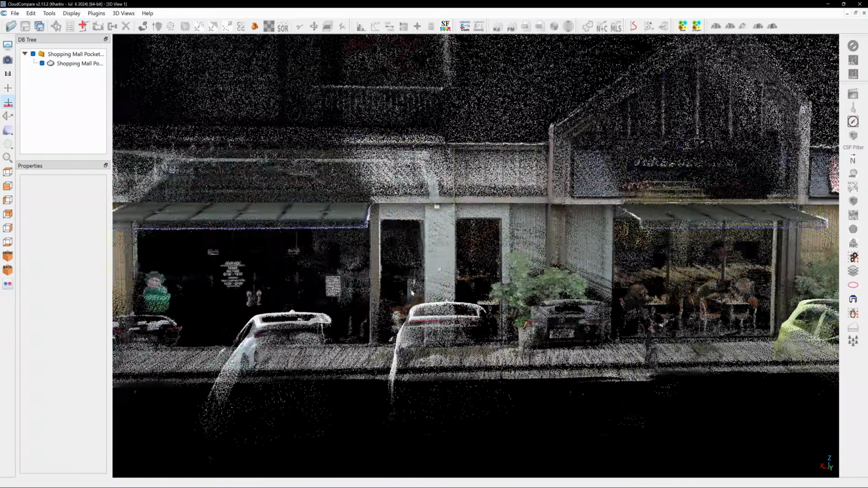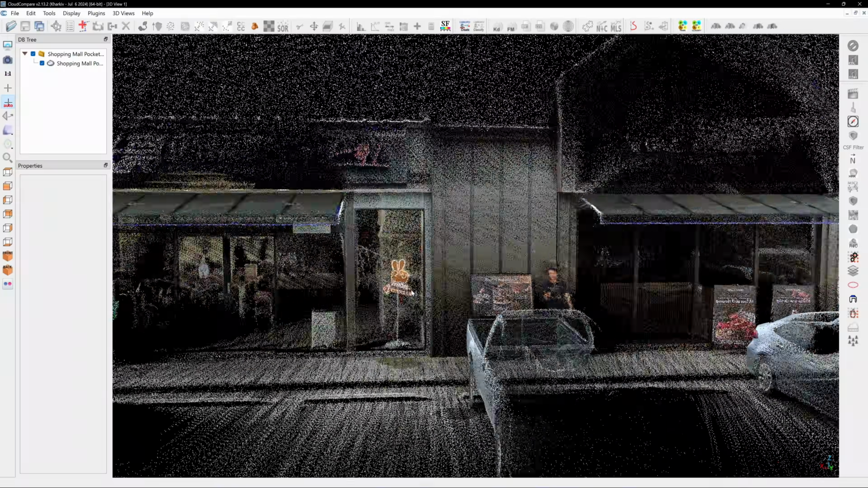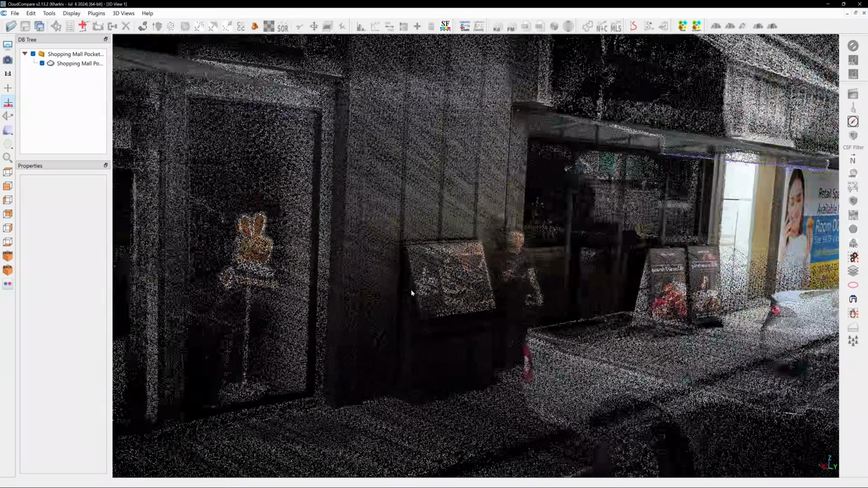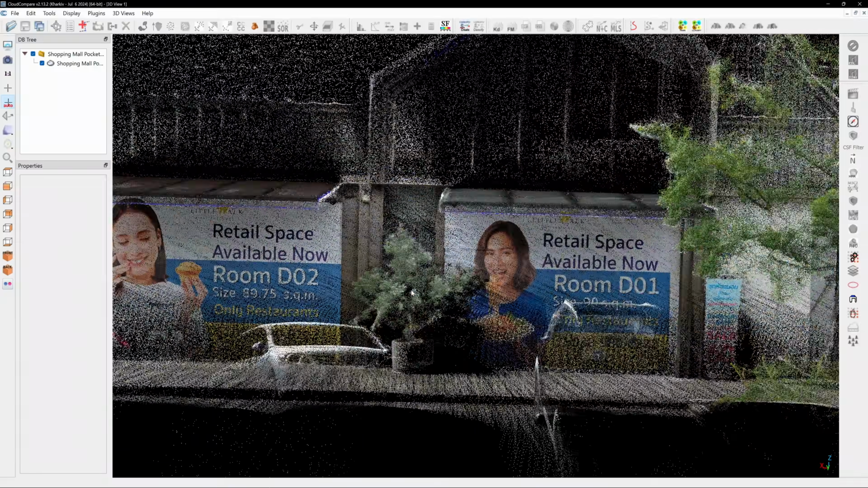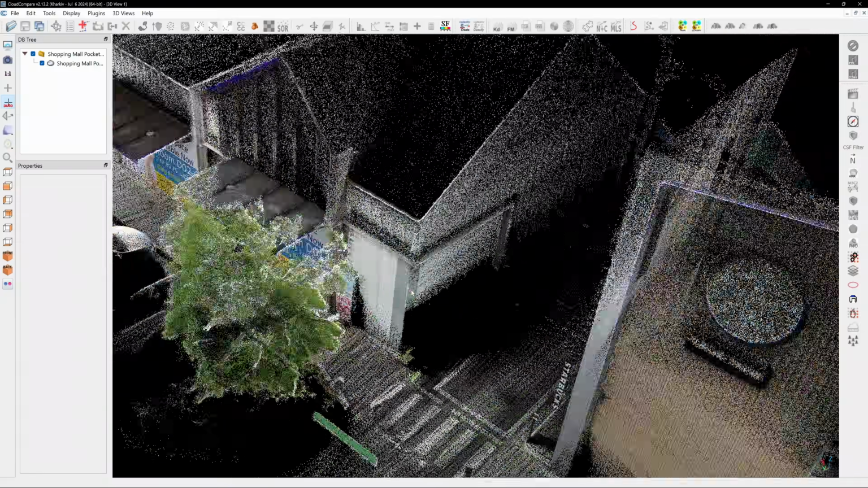For the Pocket 2, scans within a 10-meter range deliver very good results. I think this is due to the lower resolution of its RGB camera, which is only 2 megapixels.